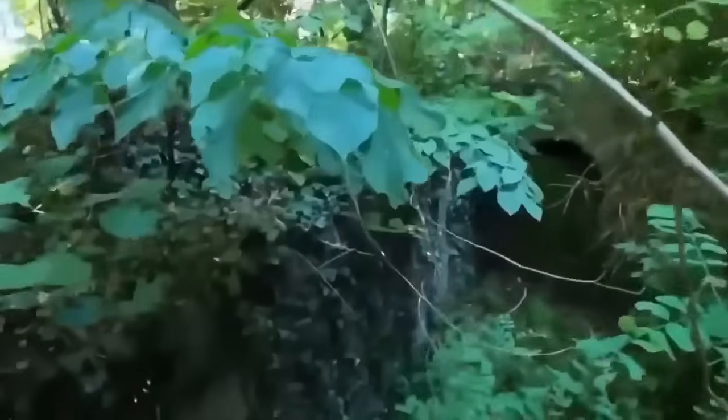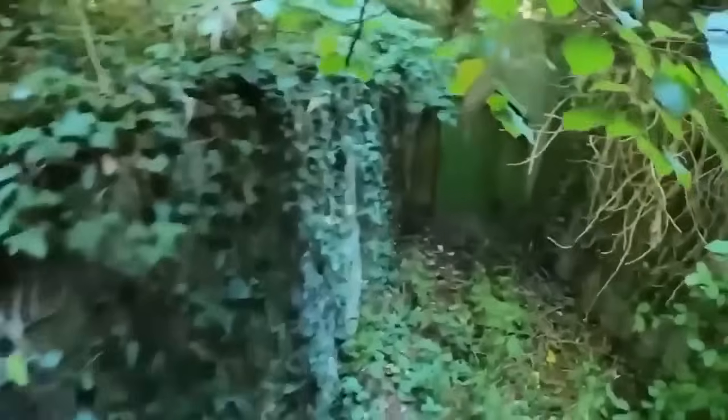Auxiliary Units, measuring 23 feet long and 10 feet wide. The bunker could house up to 7 soldiers for extended periods. The true number of such hidden bunkers remains unknown, a testament to the secrets of the past.